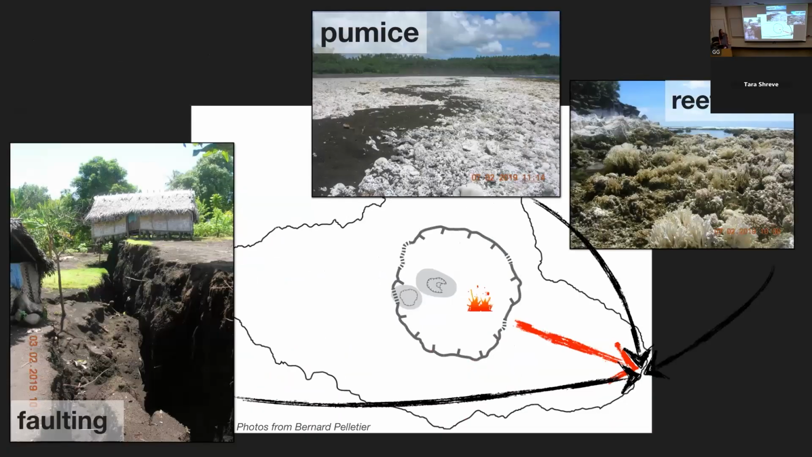We did have collaborators in the field who were able to confirm that there was a basaltic pumice that was found offshore, and so there was a submarine eruption, although there was no lava that erupted along the southeastern coast. There was also reef uplift, which confirms the uplift that we measured with InSAR, and then there was faulting of more than a meter in some of the villages along the coast. So this was a pretty significant amount of magma that caused displacement along Ambrym's eastern rift zone.